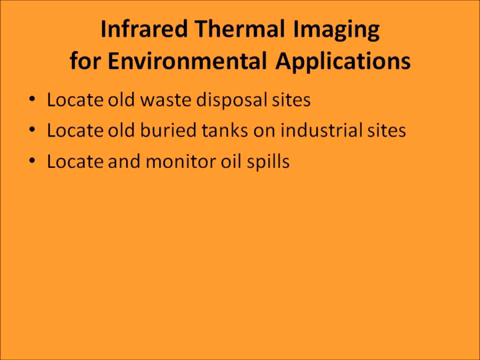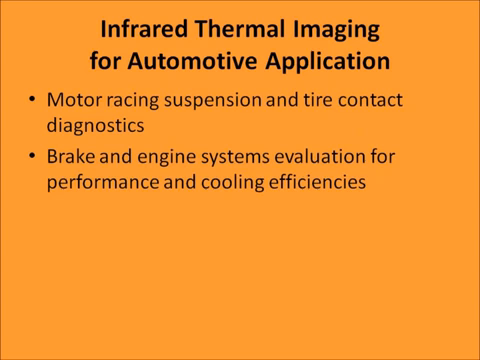Infrared thermal imaging for environmental applications can include the ability to locate old waste disposal sites, locate old buried tanks on industrial sites, and locate and monitor oil spills. Infrared thermal imaging for automotive applications can include motor racing suspension and tire contact diagnostics, as well as brake and engine system evaluations for performance and cooling efficiencies.